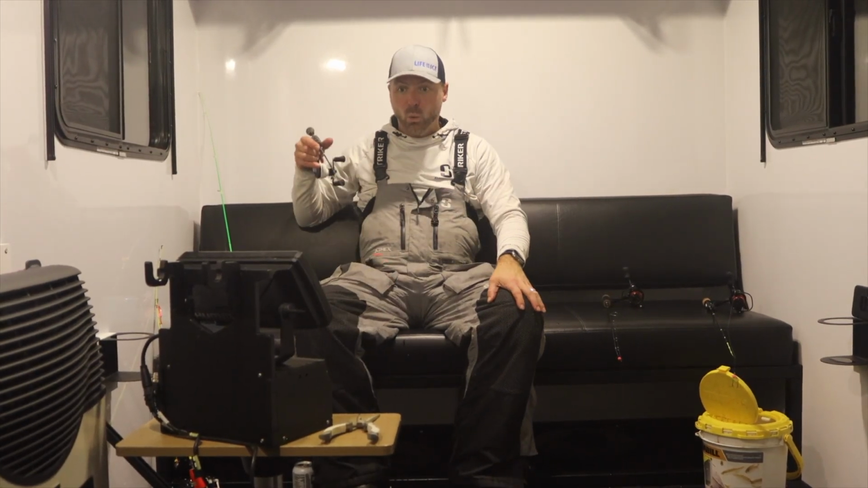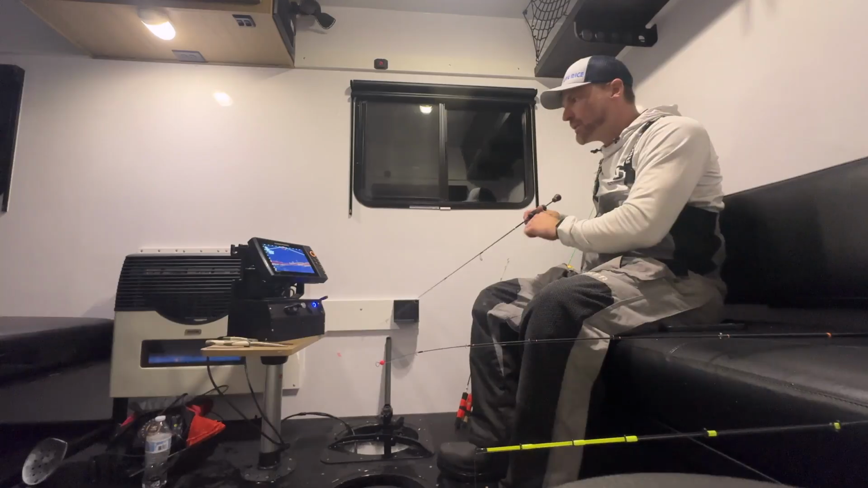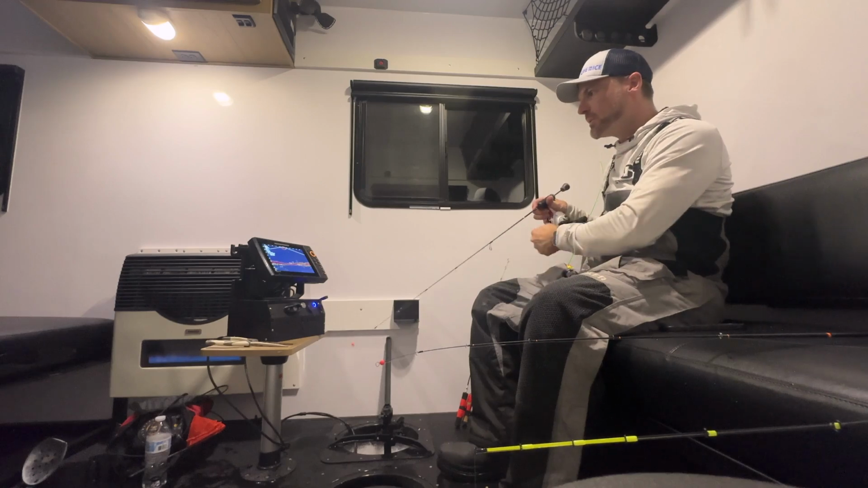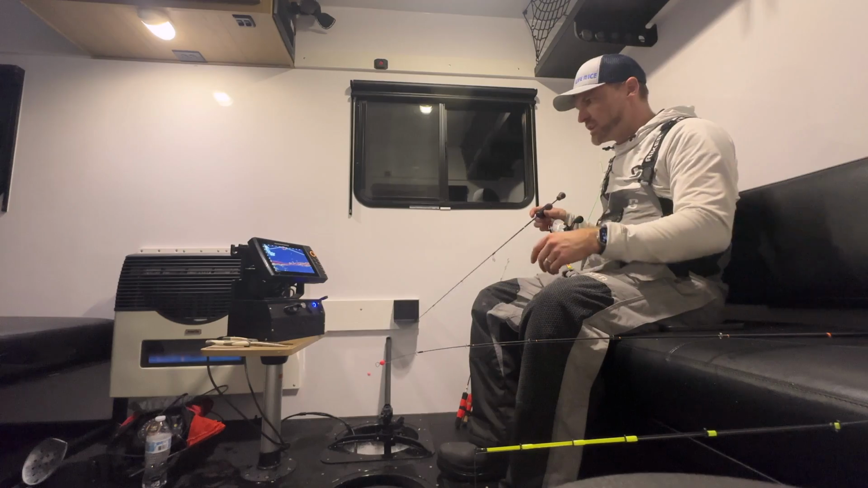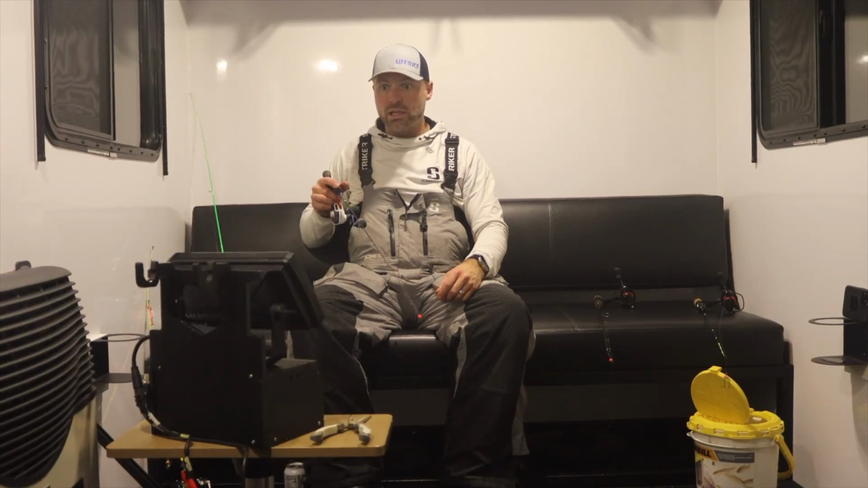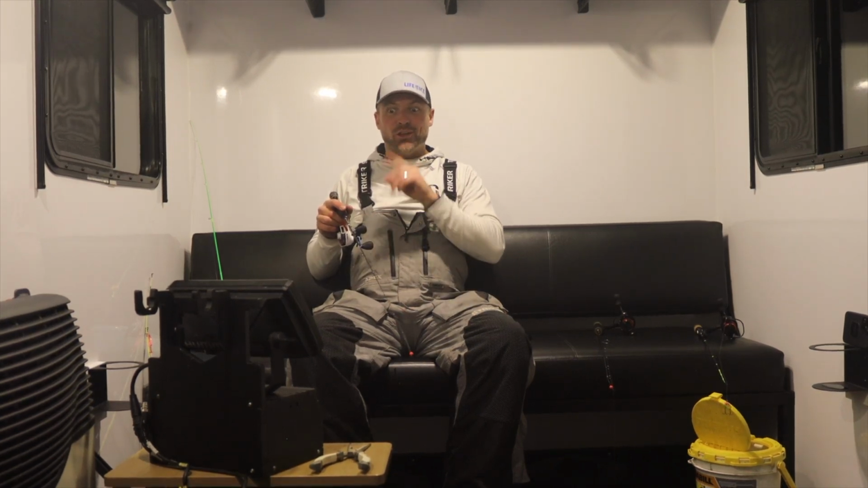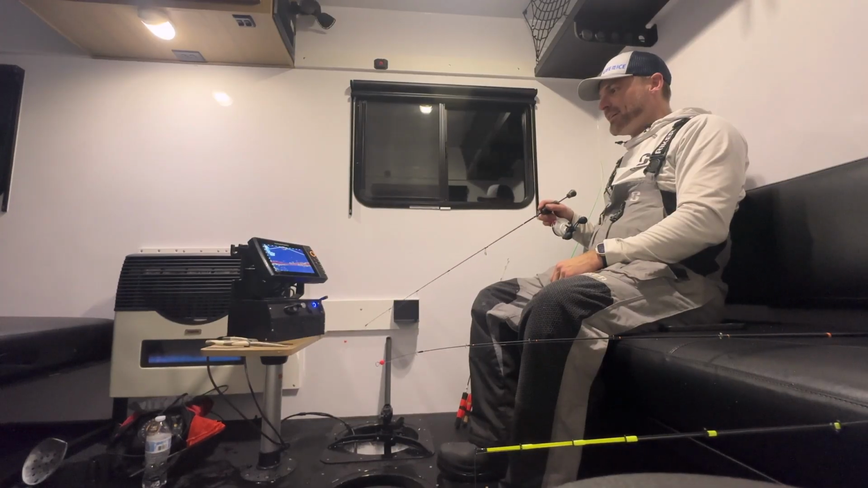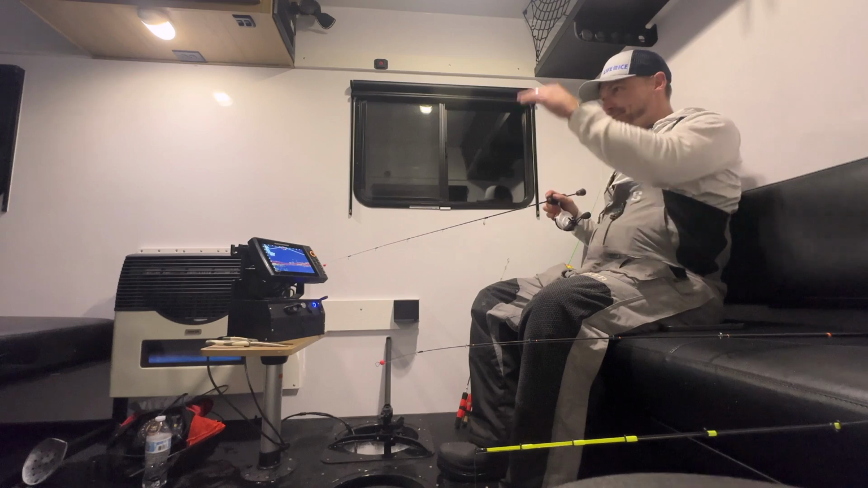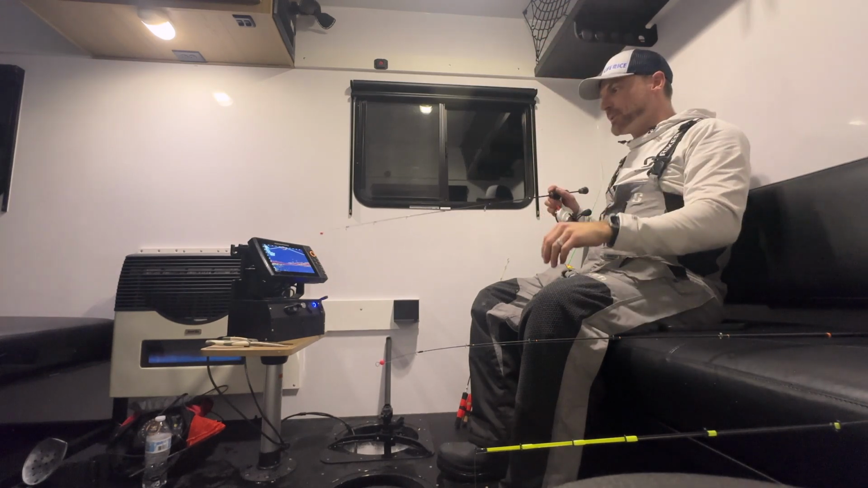Here comes another one. This is why you use tungsten, to get them down there right away. Another one coming. It's incredible how you use a lead jig. It's slow. Holy, a huge one. I just went past it. There's a couple down there right now. As I was dropping it down, a huge dinner plate just showed up on the screen. I went right past it.